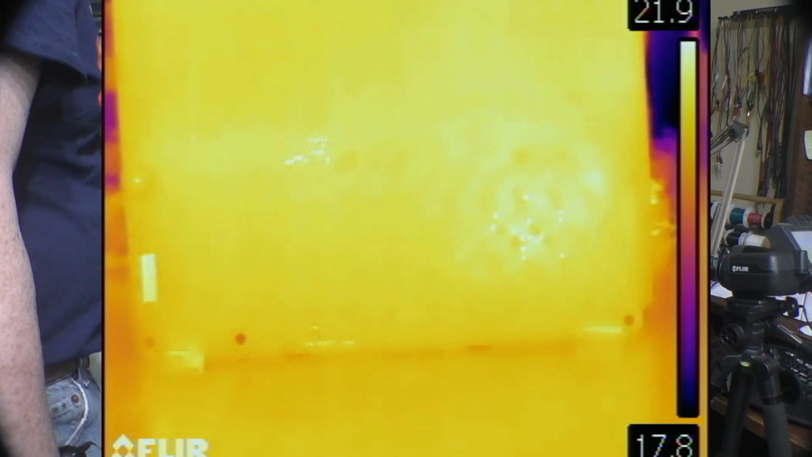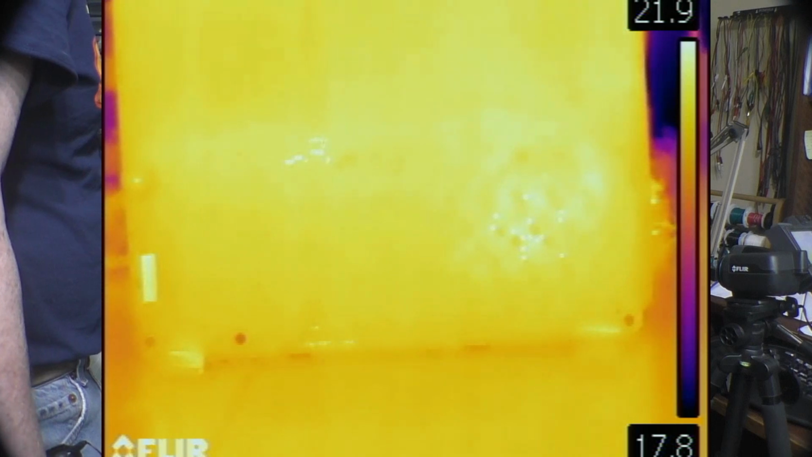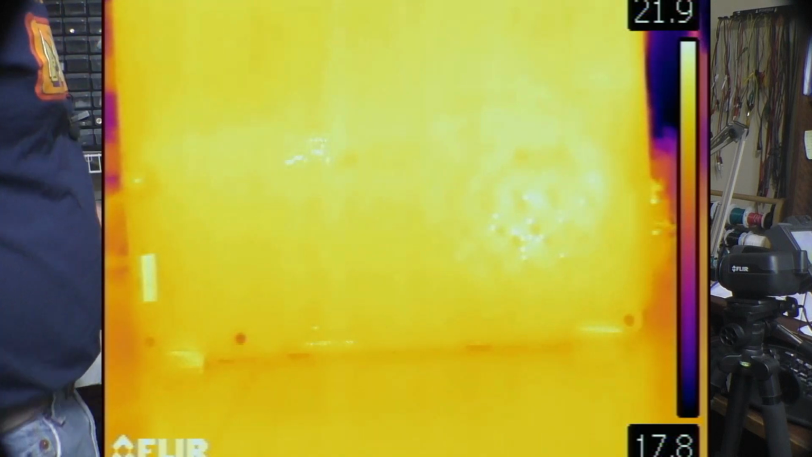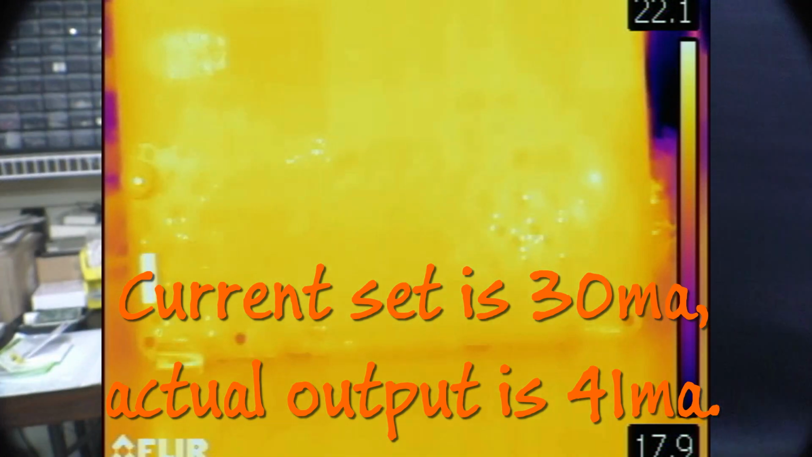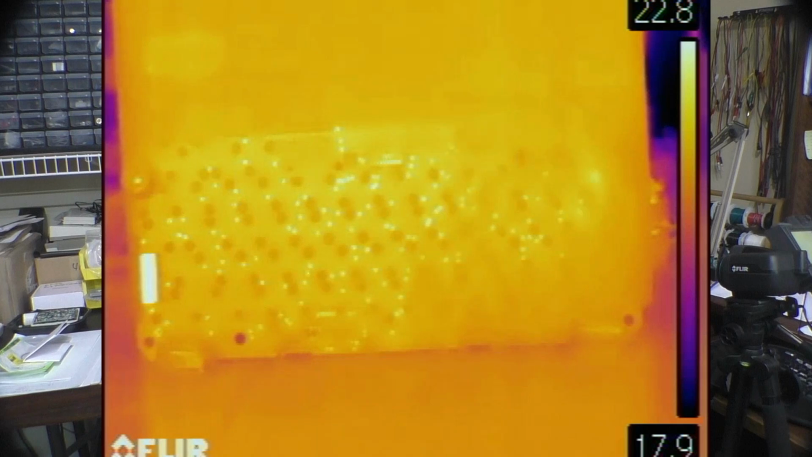Now we'll set the current. This should be about 30 milliamps. It's 41. I'm more behind the camera.